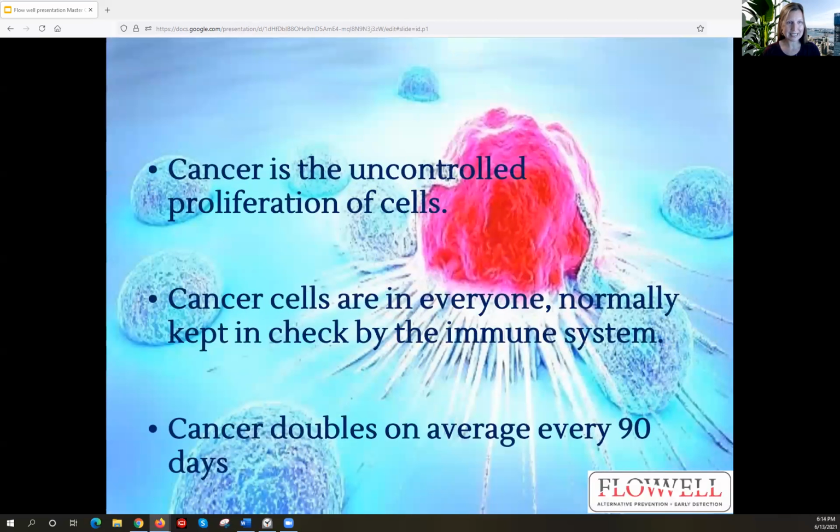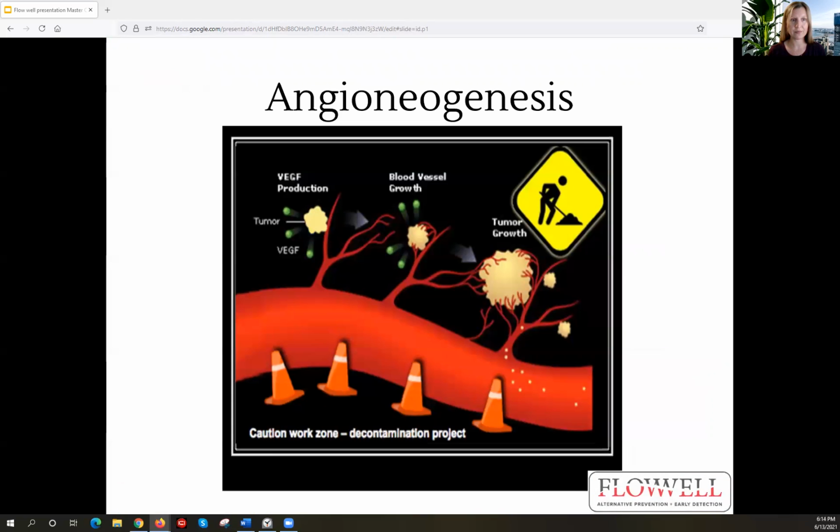So what exactly is cancer? Cancer is the uncontrolled proliferation of cells in your body. We all have cancer cells in our body, but normally our immune system is able to keep those in check for you. Cancer doubles on average every 90 days if it is able to grow and form a tumor in the body. And if that happens, it goes through this process called angioneogenesis,